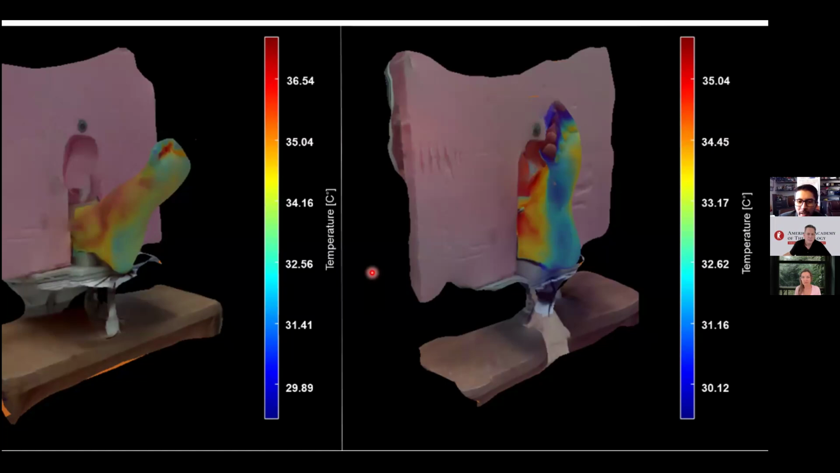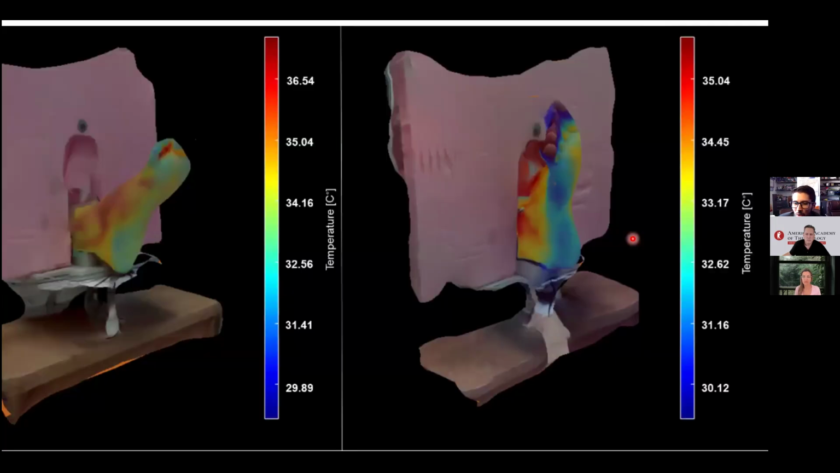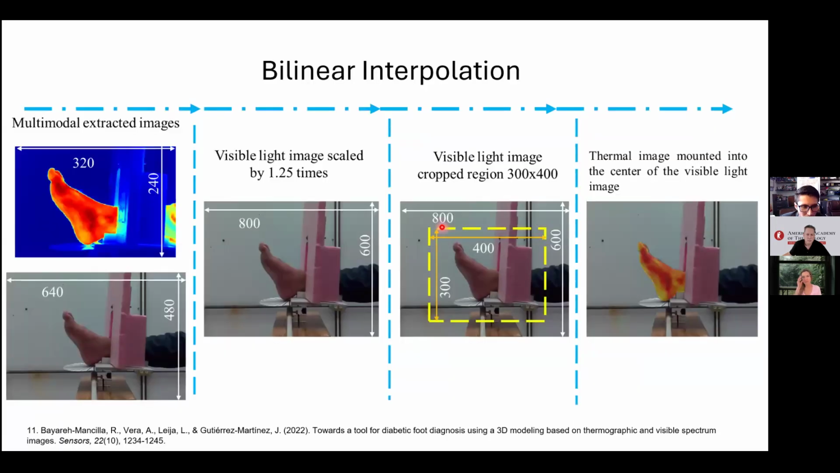Yeah, the background material we use is just foamy. It's just a sheet of foamy. So we cannot get thermal interferences around the foot. No, that's very important. We apply the same idea in the clinical studies, because sometimes the hair and the hands are of course hot and they will give some thermal interferences. So we use this kind of material,